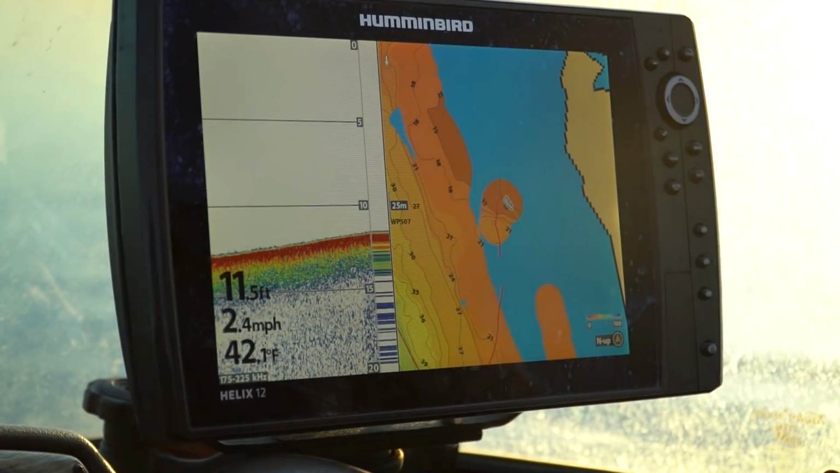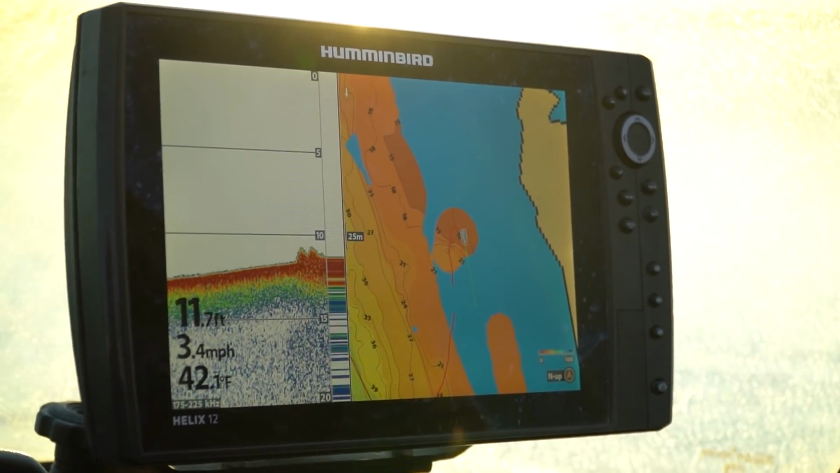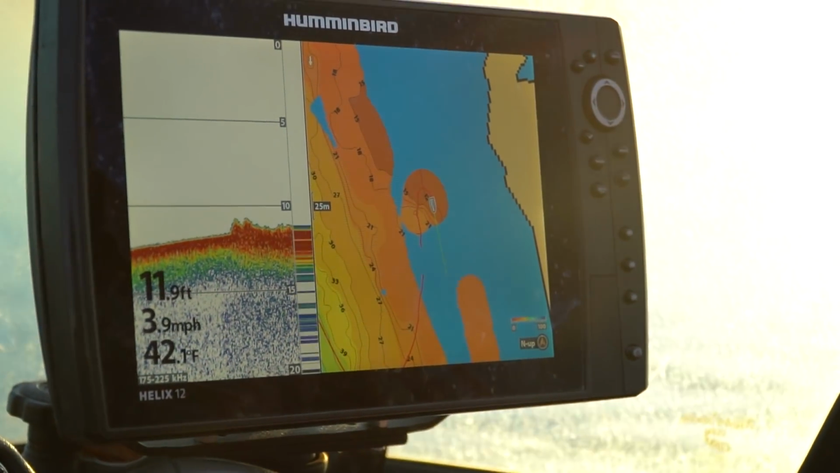So a little bit of patience and a lot of time. You can make a really nice map of the areas you fish, and it'll save you a lot of grief come winter time.